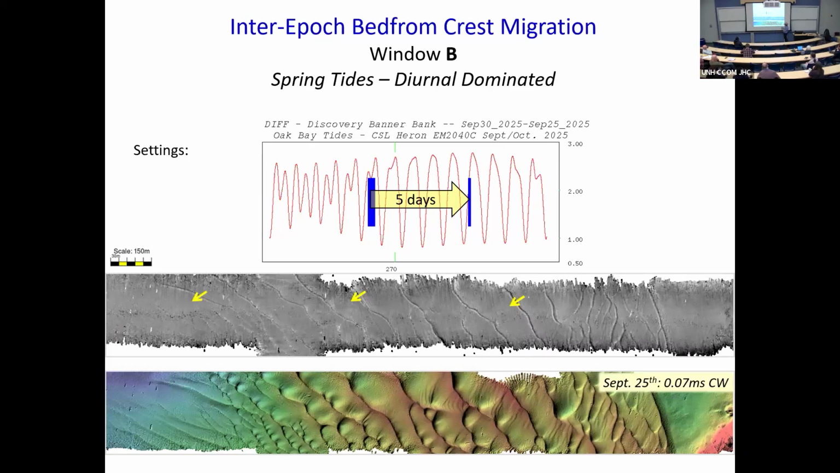But what we get into now, the differences are still pretty good, but I can no longer see these bed forms move, which I find quite fascinating. They seem to only move in one direction. And why is that?